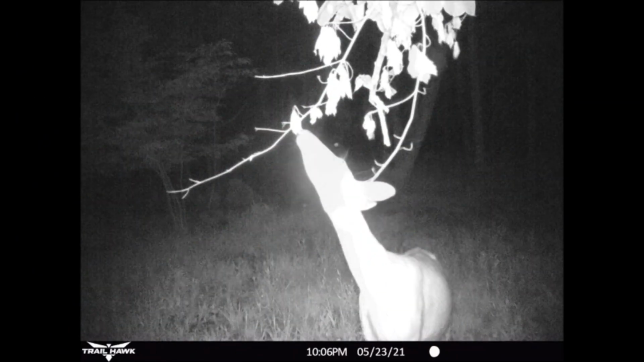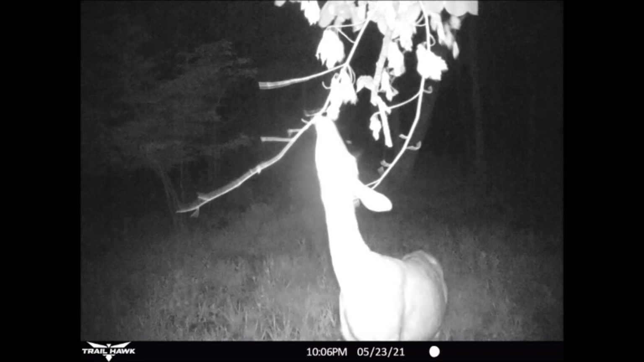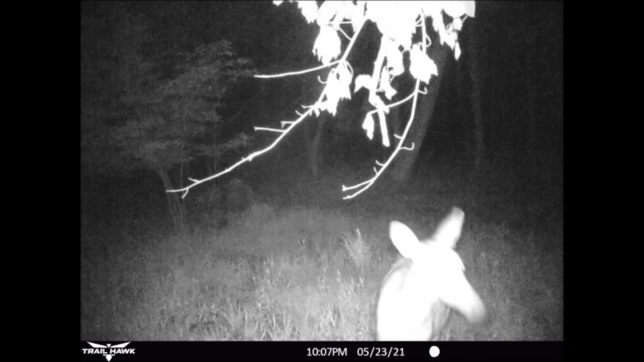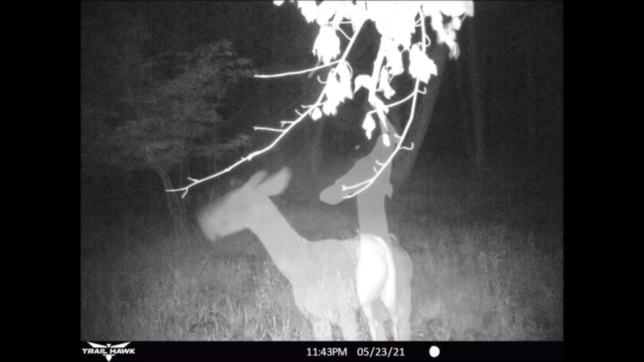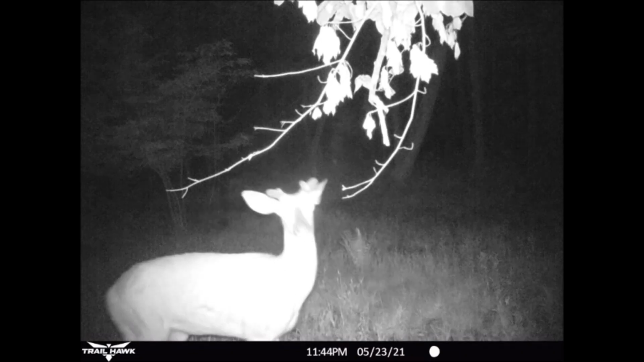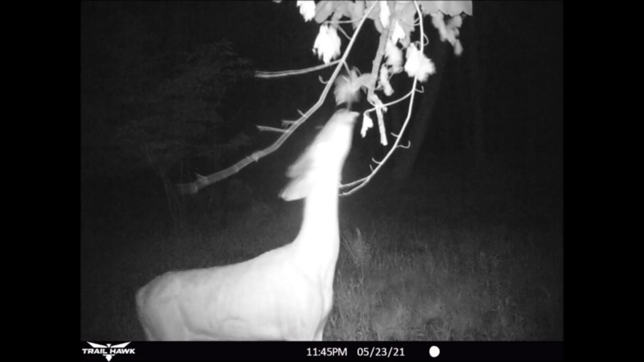Again, returning after dark on the 23rd, something or someone is bringing this doe back to this location to check out this licking branch and to leave her calling card again. Then, about an hour later, at the end of the day on the 23rd of May, this 4-point buck is nosing around, checking out all the ladies' scents.